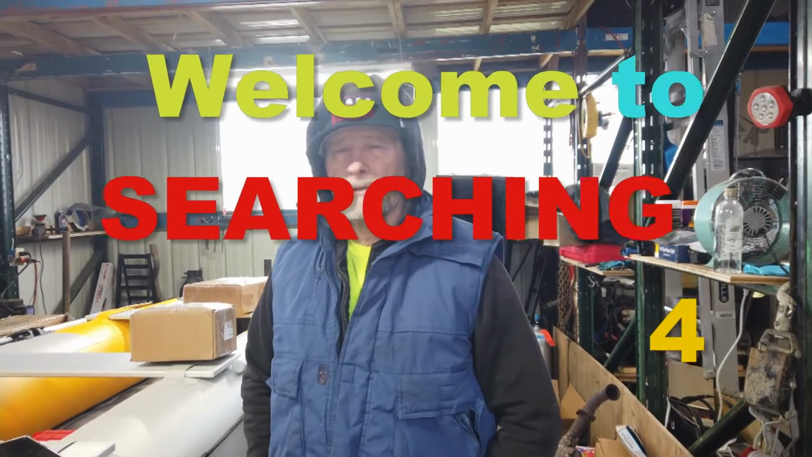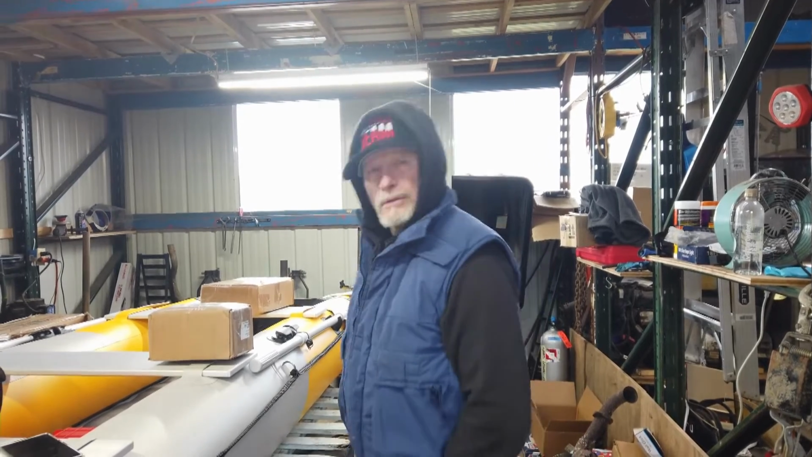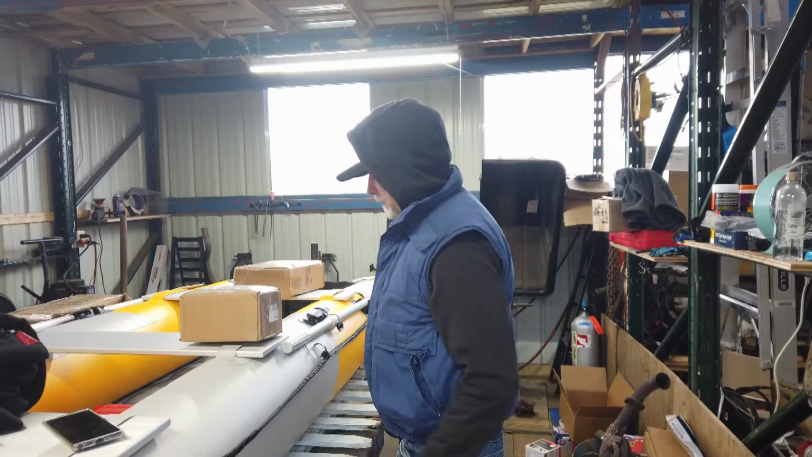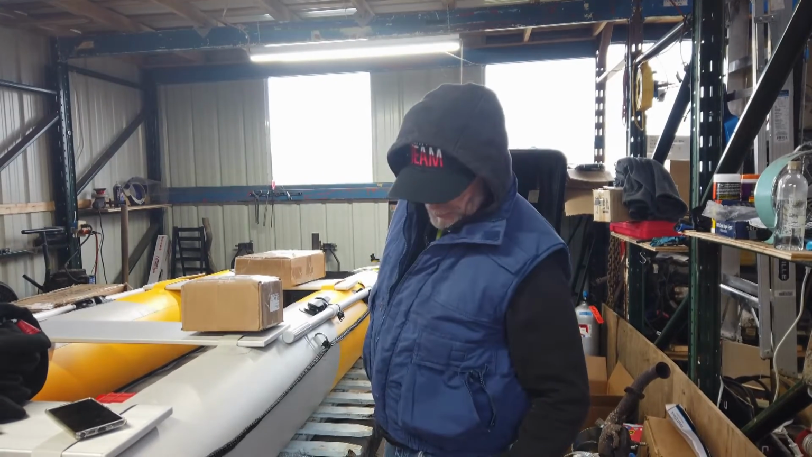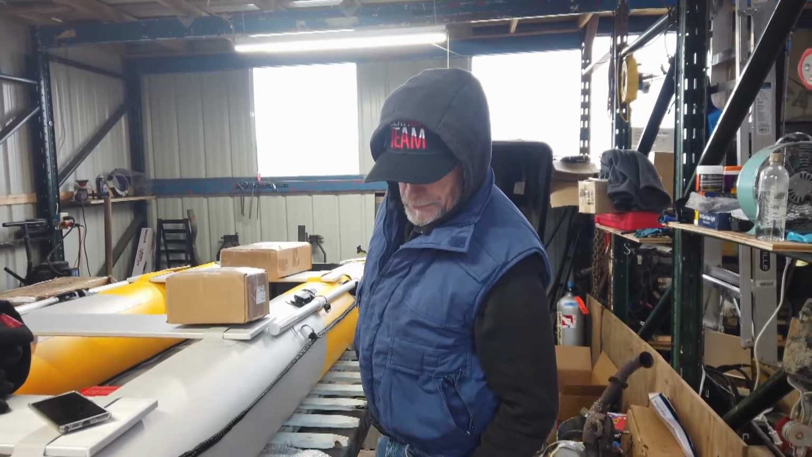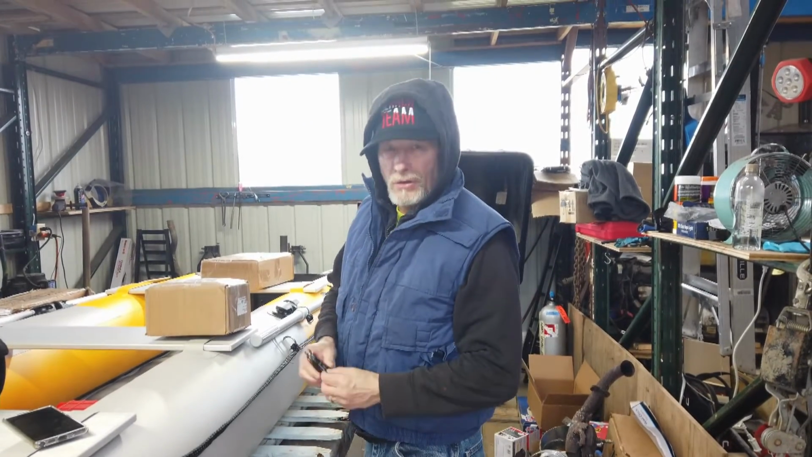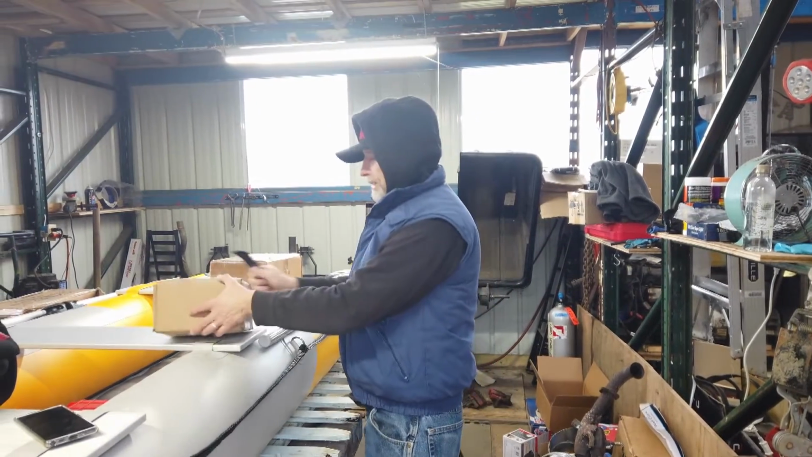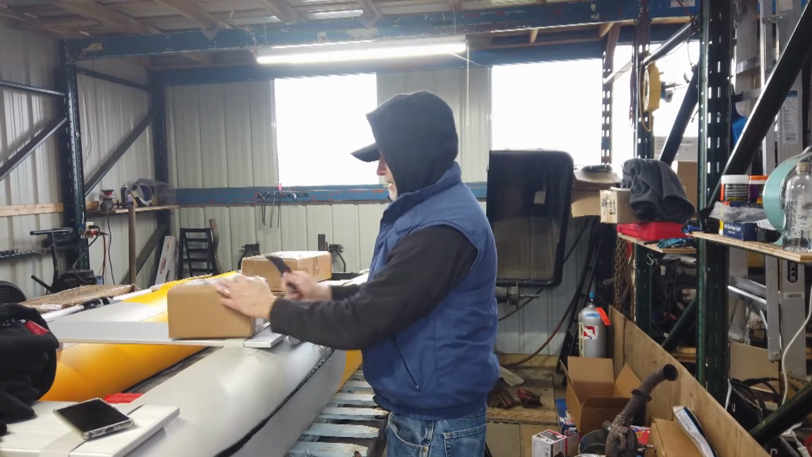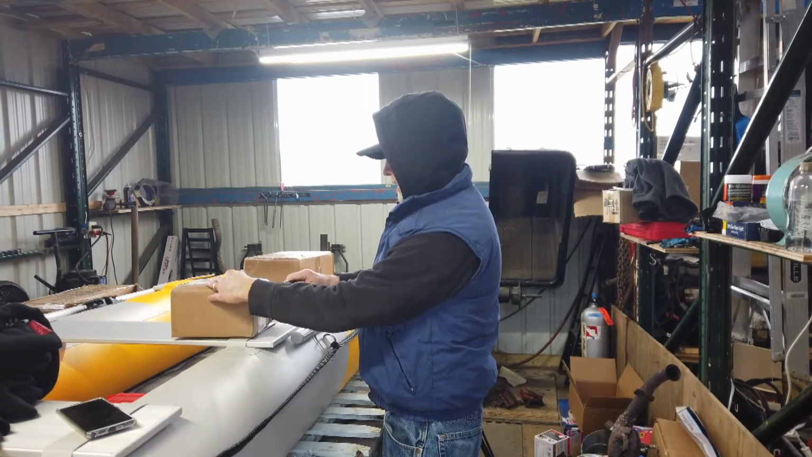This video is the continuation of getting my gear together so I can start to search. I just got another piece of equipment. This is a casting sonar, which means I can be on shore and I can cast this out and I can see what's out there.